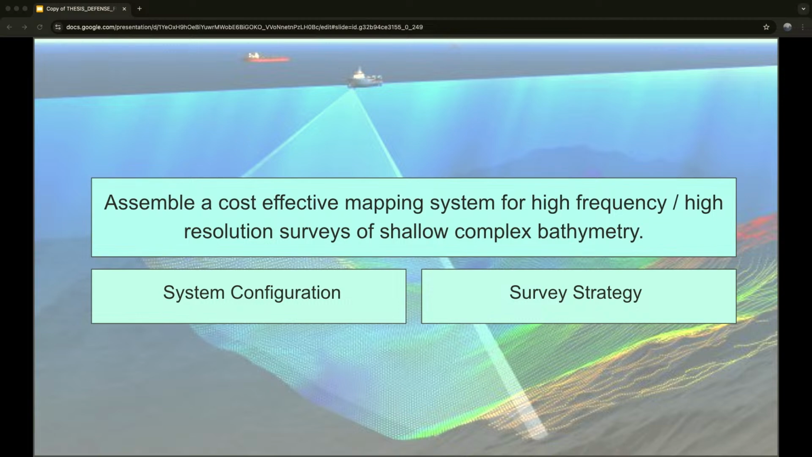Okay, so now I'm going to get a little bit into the weeds here and dive into this first study objective, which is assembling the mapping system. And first, I'll just go over the different components that are needed for this kind of system, and then I'll specifically go over what I chose for our system. And then I'll also go over a surveying strategy that I developed for this area.